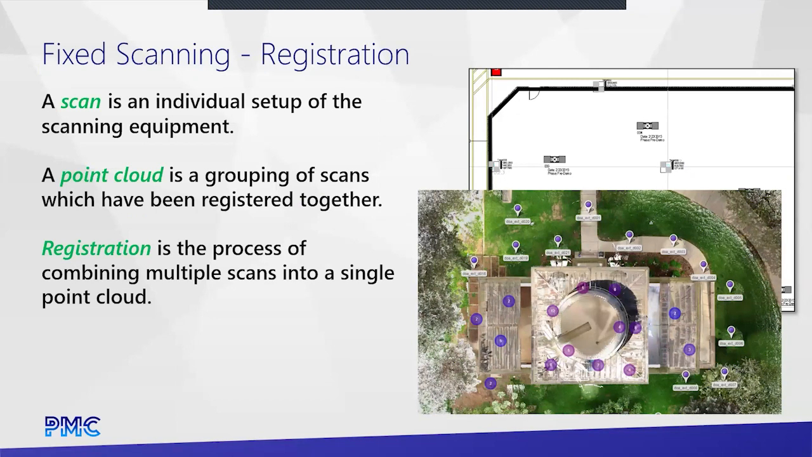So, like I mentioned earlier, registration is this process where we take these individual scans and we stitch them together into a point cloud. Each individual scan is going to be line of sight, and we're going to do several scans per 1,000 square feet, depending on the density of the location we're working. And these all have to get stitched together into something. This process is registration.